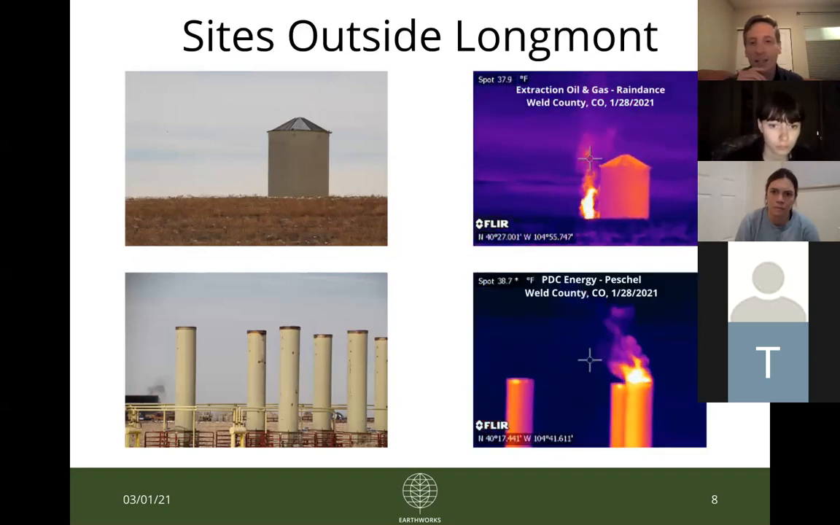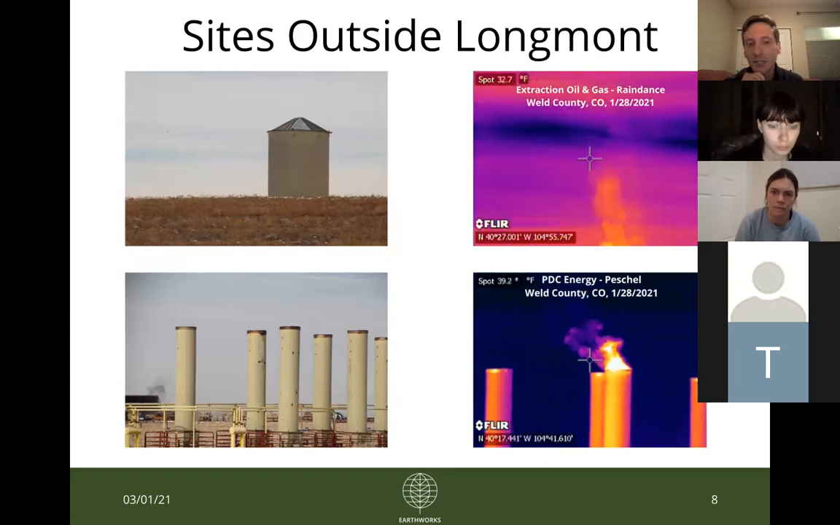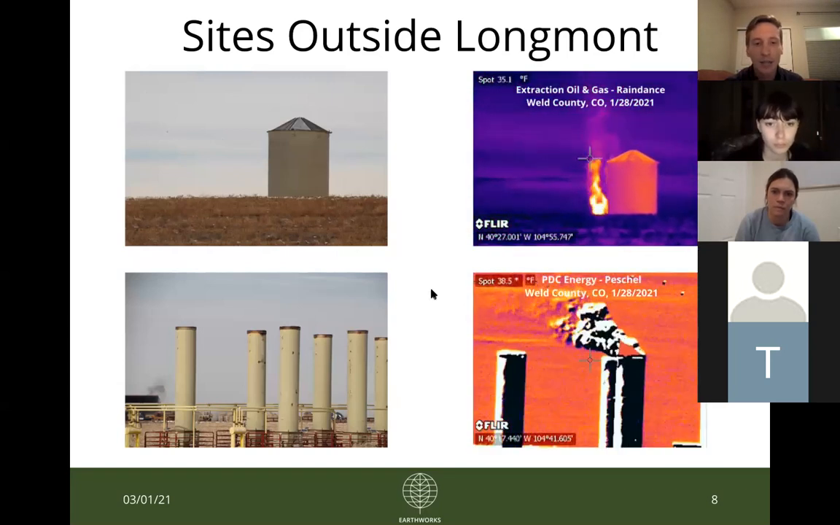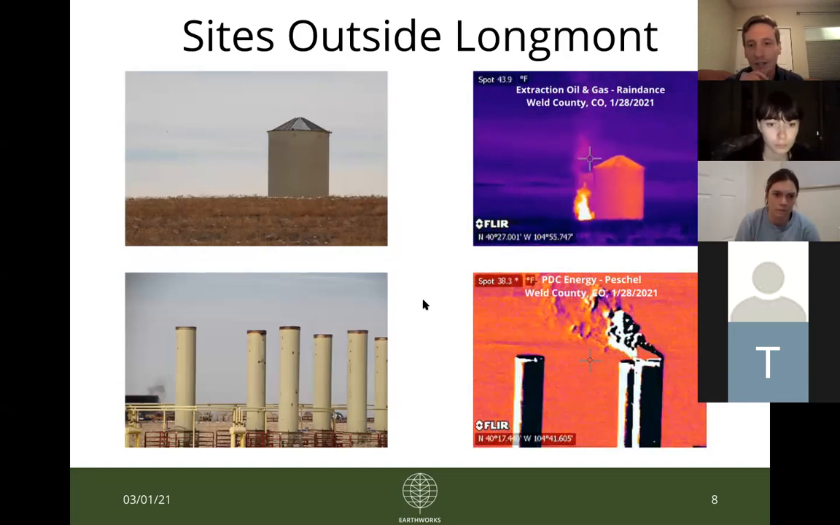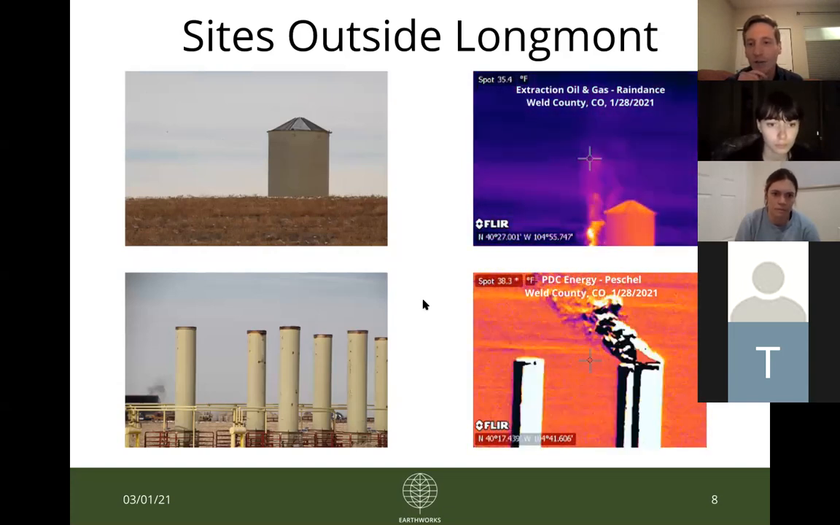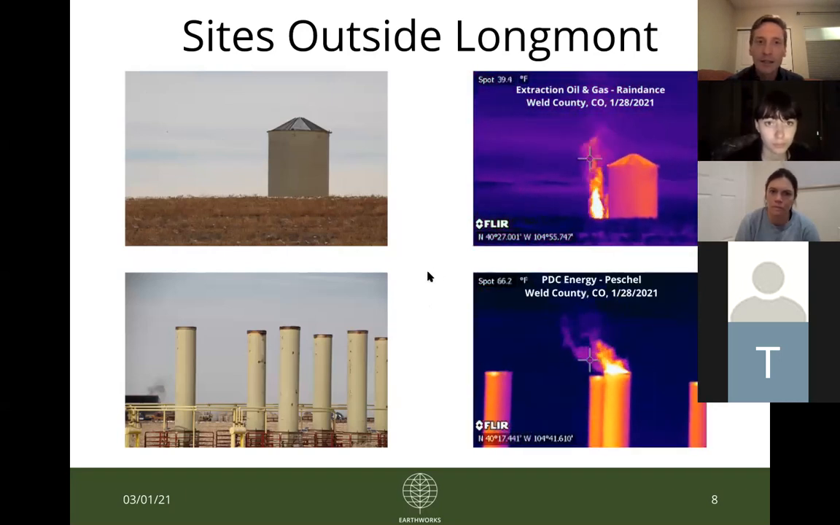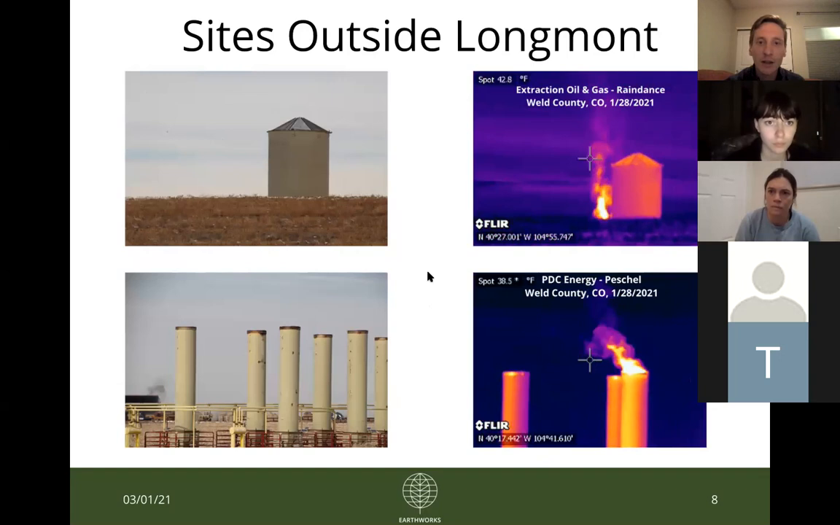And then this site on the bottom is another PDC site in the Platteville area, where again you can see the emissions coming off of these stacks. And so that's all I have for visuals.